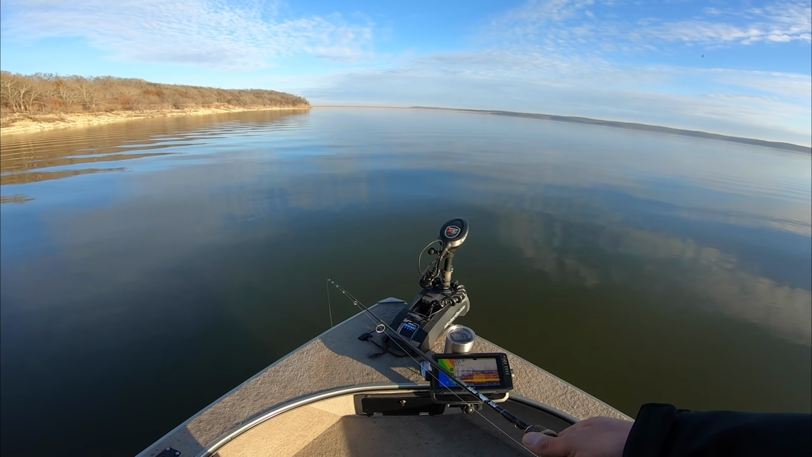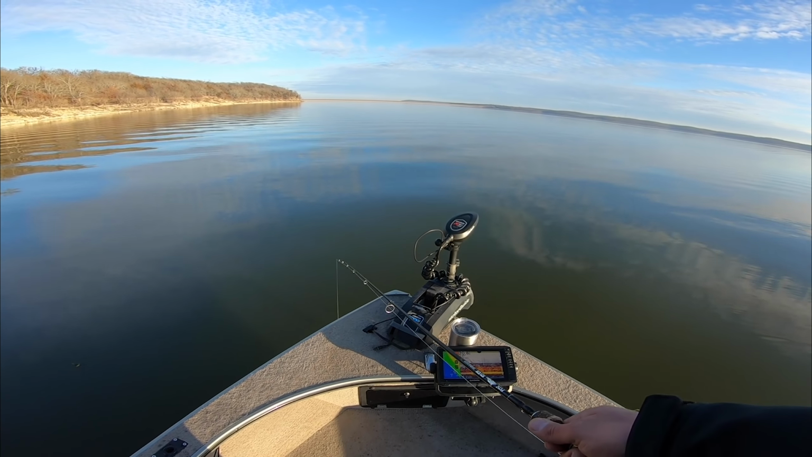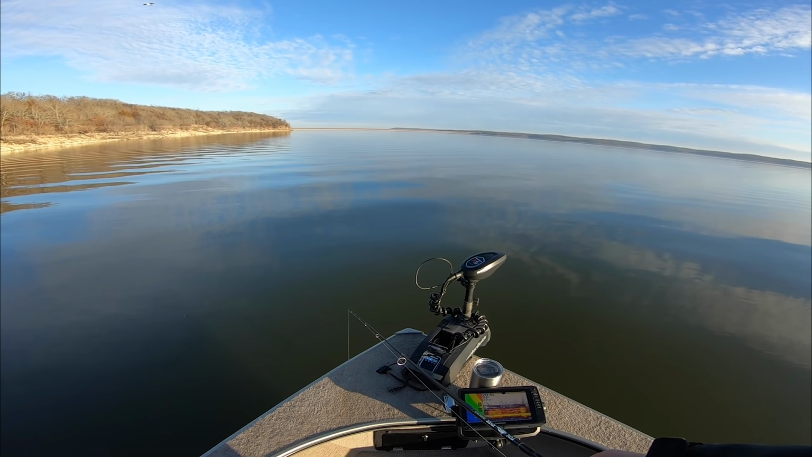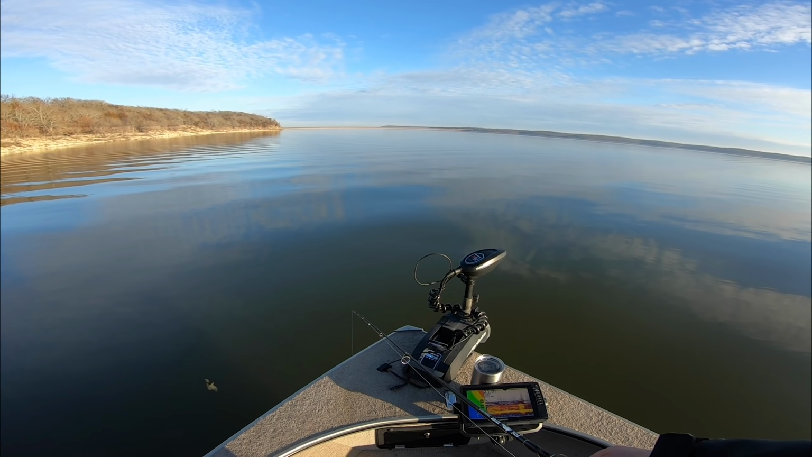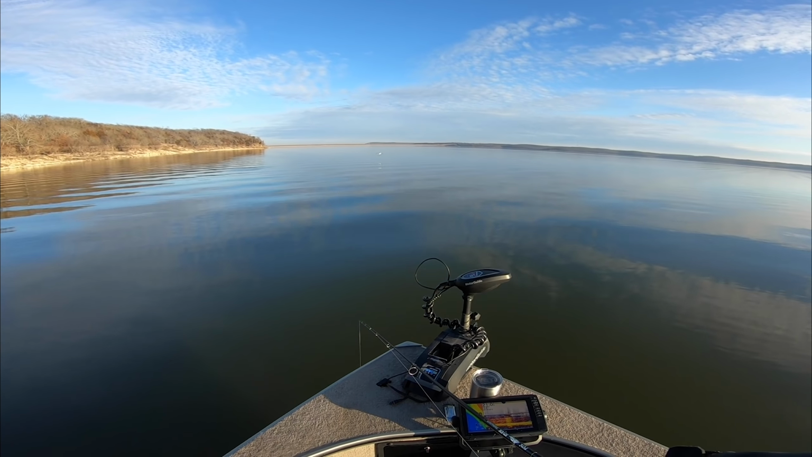A lot of lookers, a lot of fish shooting straight up out of the brush to come look at it, not committing. But usually if you just try and cat and mouse them or move that jig up and down, they'll swim back down for it or swim up out of the brush for it. Just kind of depends on their mood.